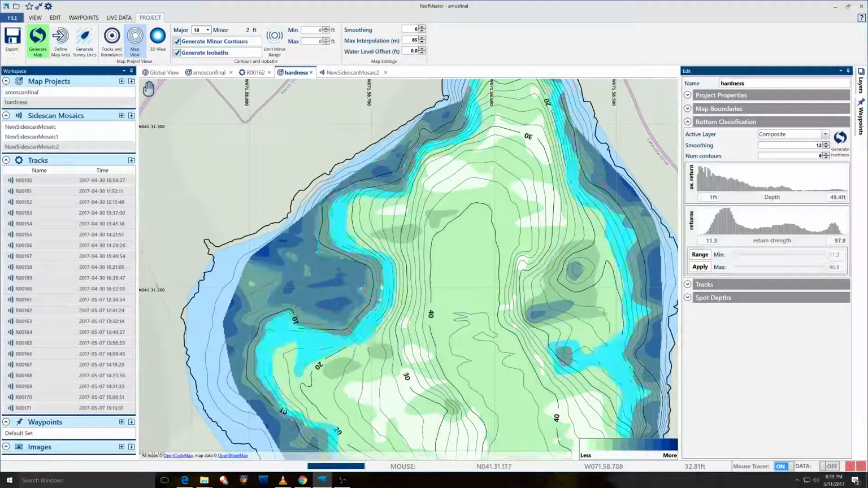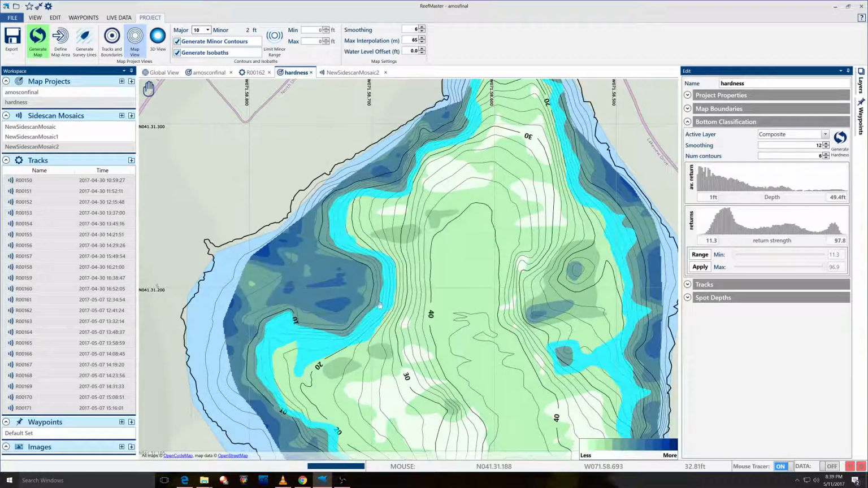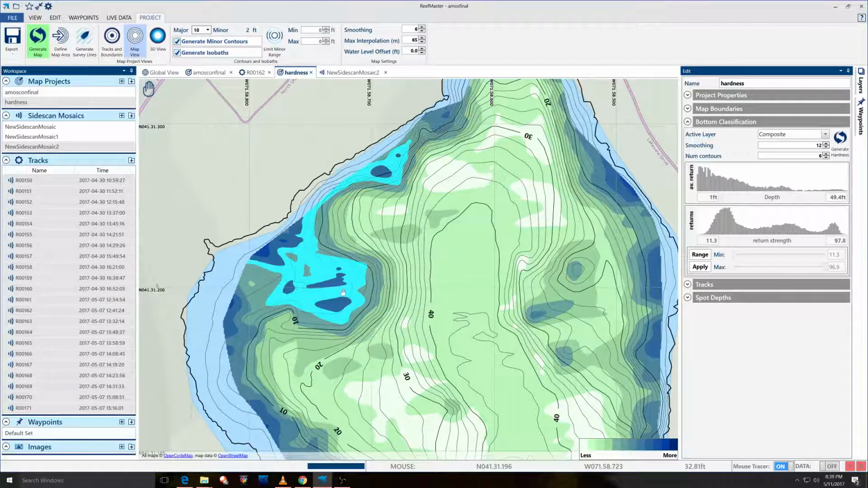But we've learned this spot here, and we're going to learn more on the next upcoming lake I'm going to do. It has way more types of bottoms, an enormous change in bottom type throughout the entire lake. It's going to be a fun mosaic.